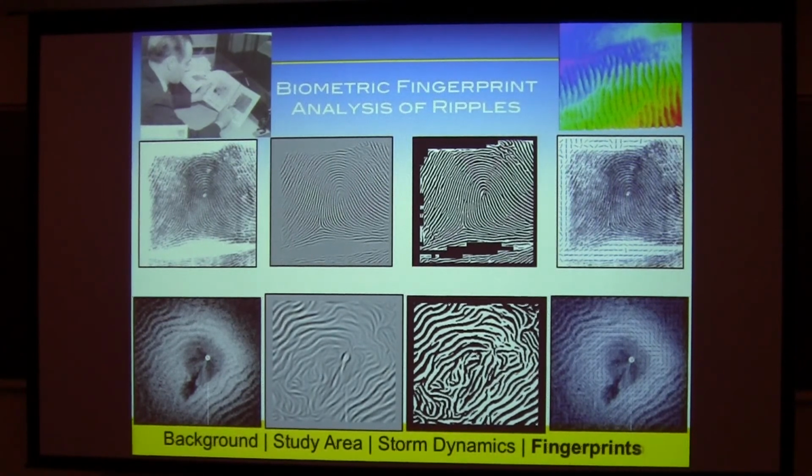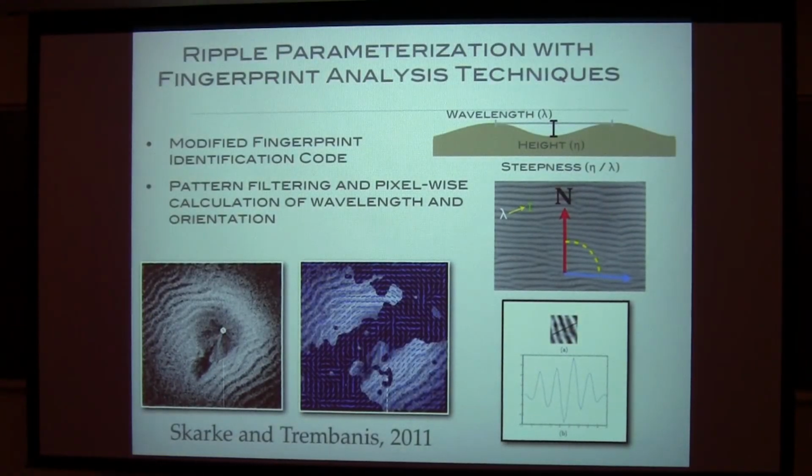It turns out it has quite a number of advantages over other traditional techniques, like manual counts and 2D fast Fourier transform, FFT analysis. What we want to get at for hydrodynamic, morphodynamic studies is to quantify bed forms. Qualitative pictures aren't so useful for us. We want to extract quantitative information. We want to know the wavelength, the crest-to-crest distance of ripples. We want to know their height. Can't do that from side scan, but we can do the height.